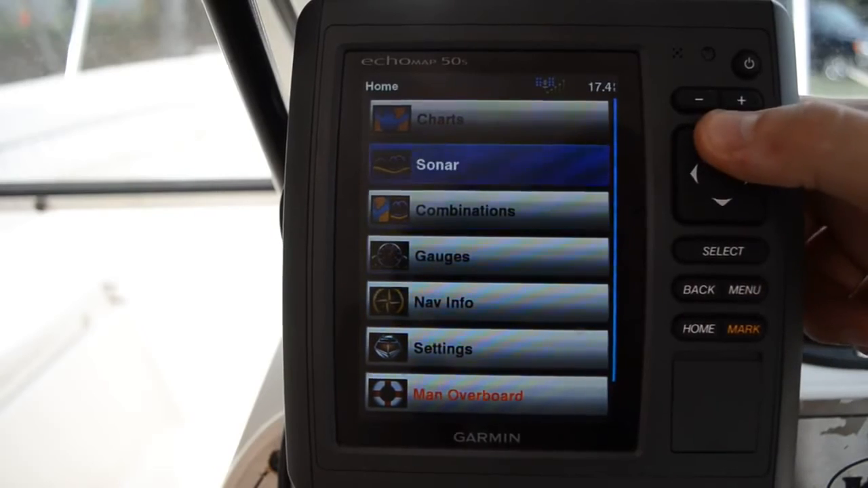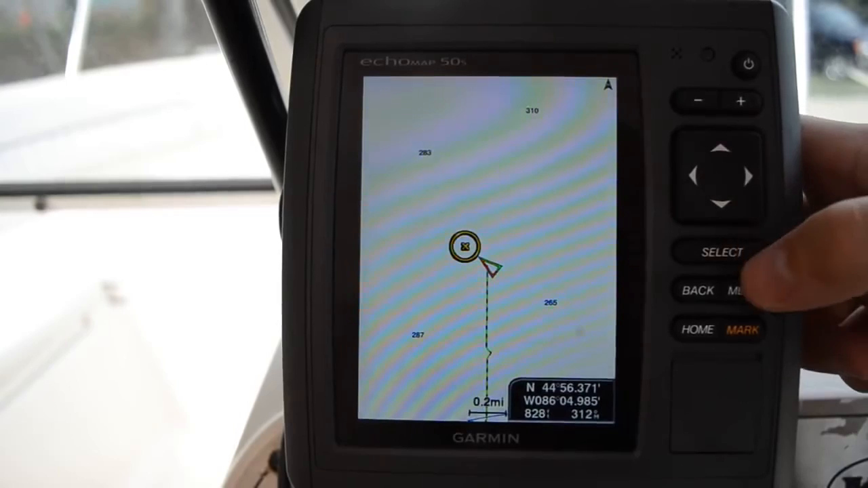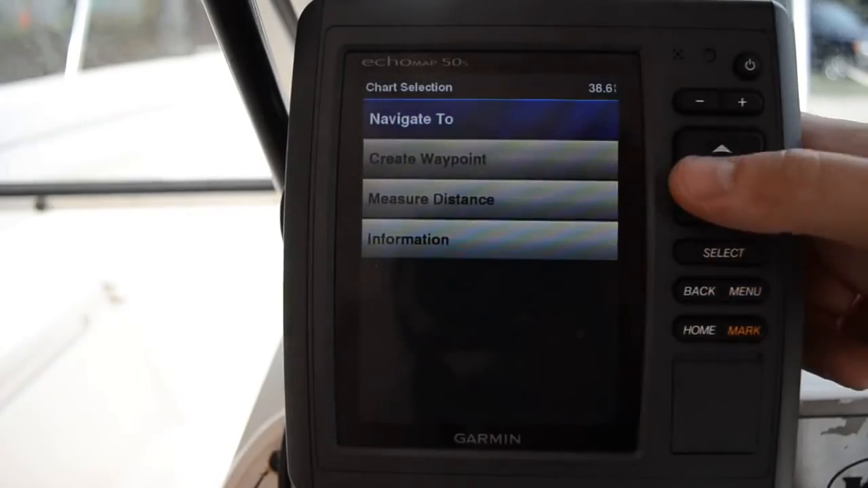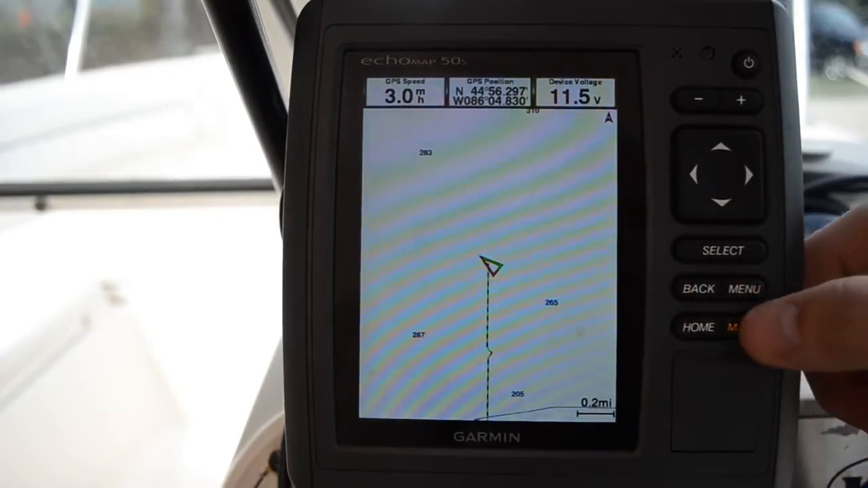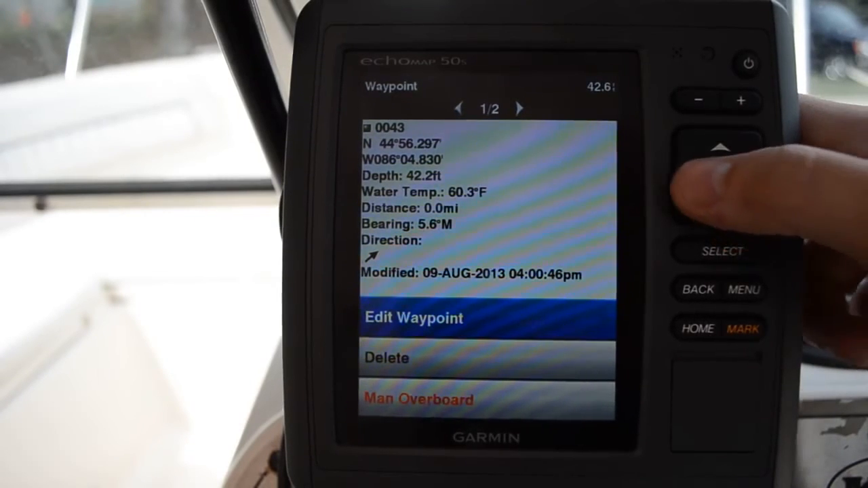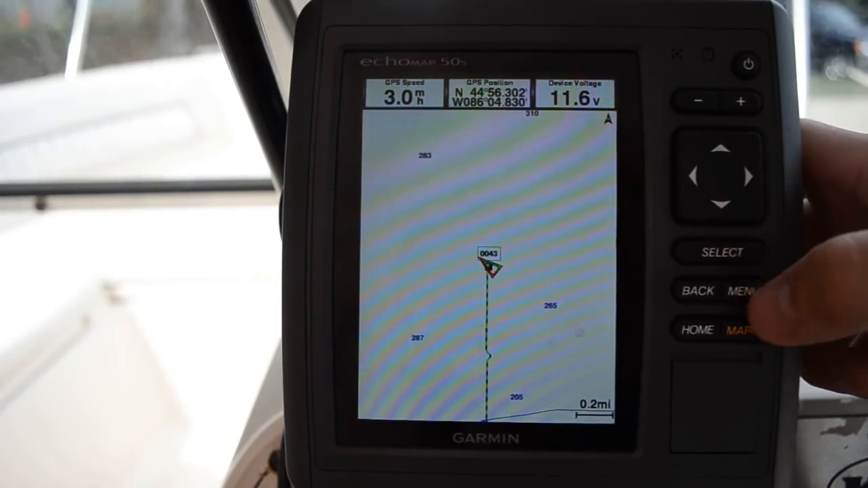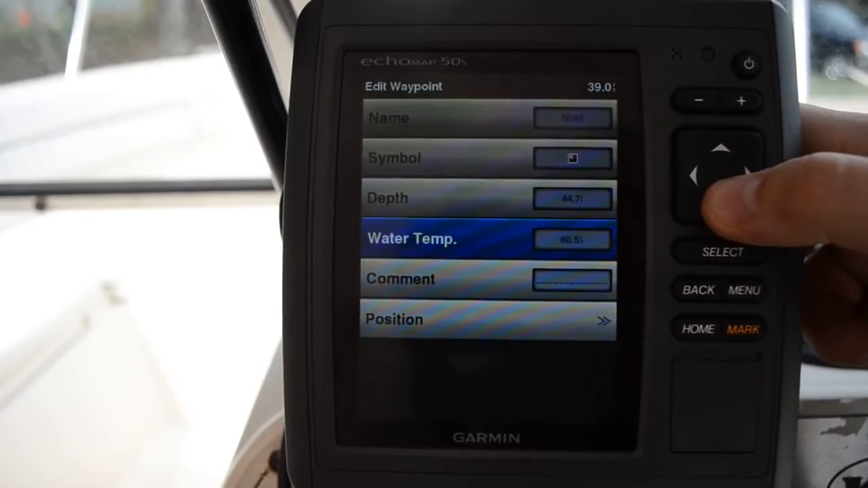So let me go back to charts. One other thing is if we want to make a waypoint, either can browse to something, hit select, create waypoint, or if you just hit mark, automatically creates a waypoint for you. And if you want to change some things about that waypoint, you can. So you go to edit waypoint, you change the name, symbol, depth.